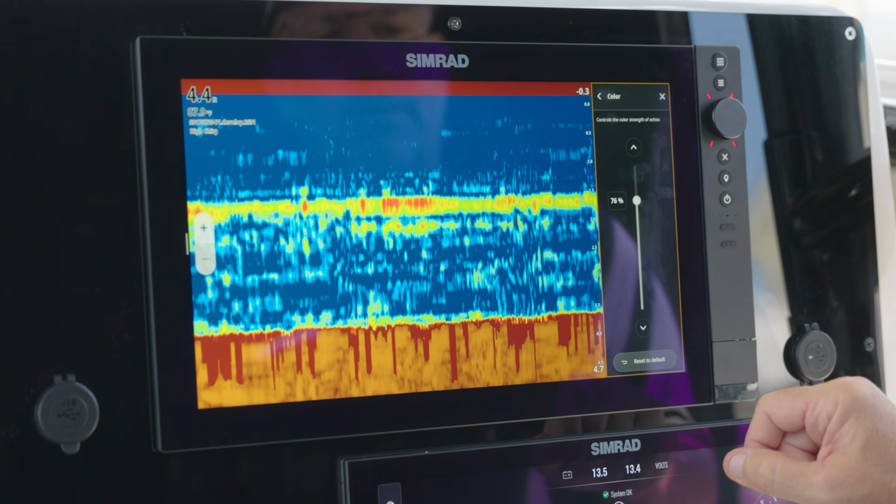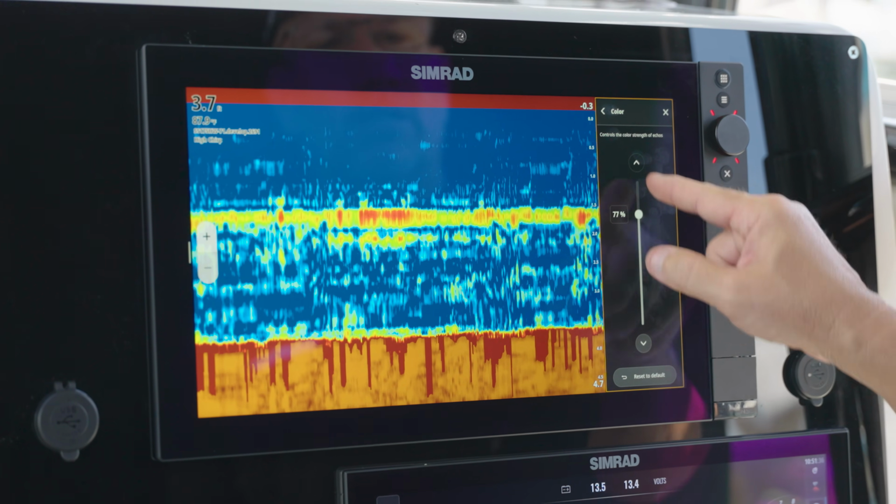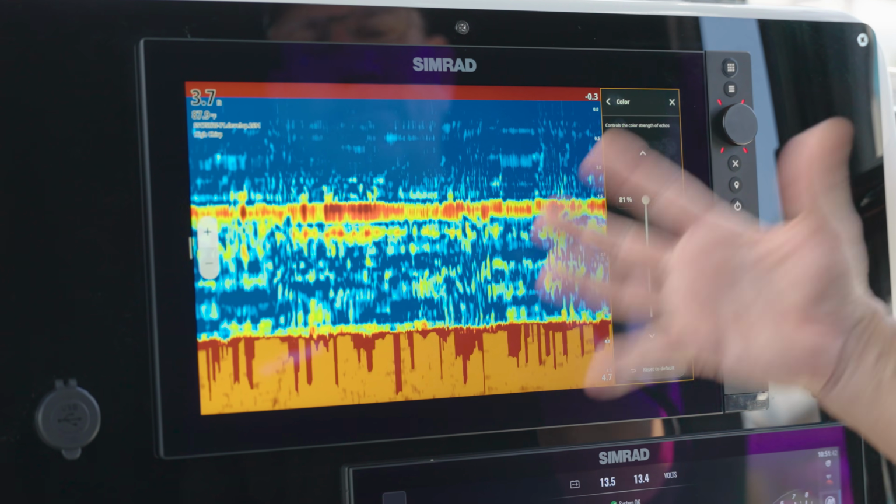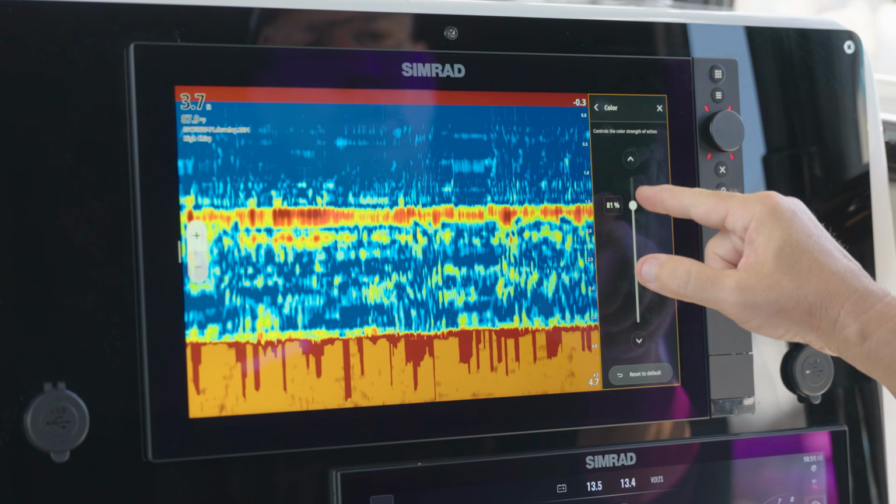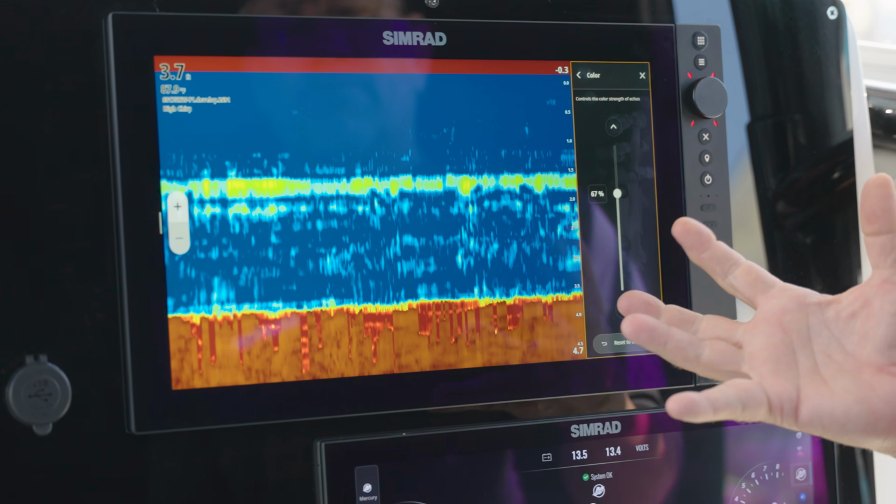Next thing you do is you can come into color. Again, color is basically the same thing. You can increase the color returns that you're seeing. It controls the color strength of the return echoes, so you could dial that up. Again, if you get it dialed up too much, what looks like a really big fish may not be a really big fish. So you want to keep that in a manner that gives you the best return.